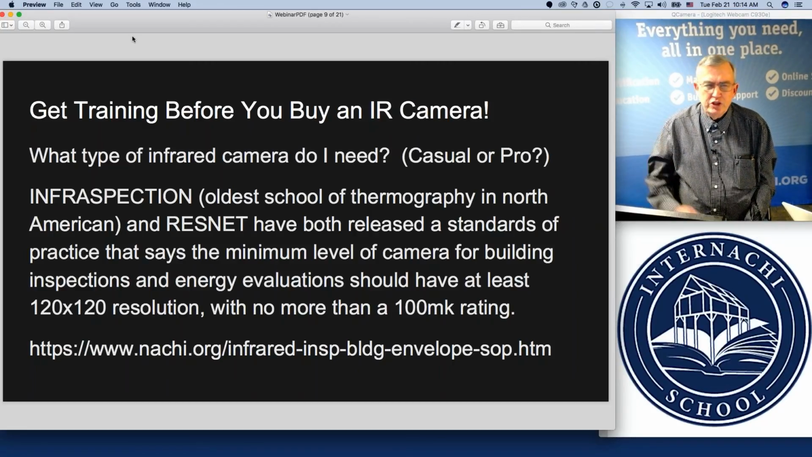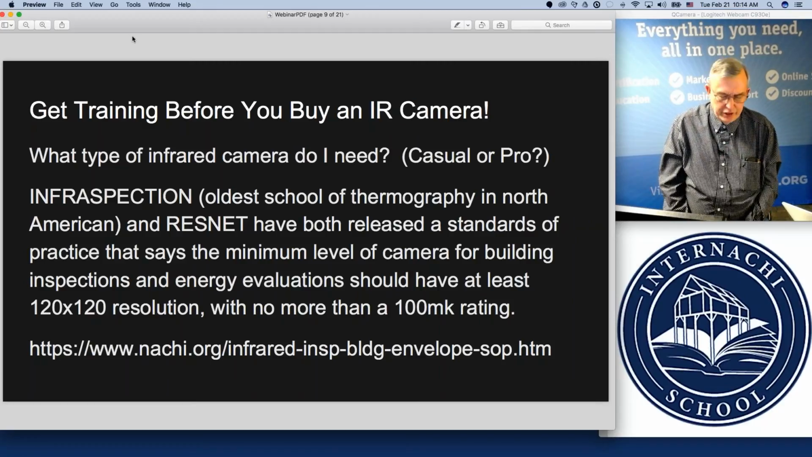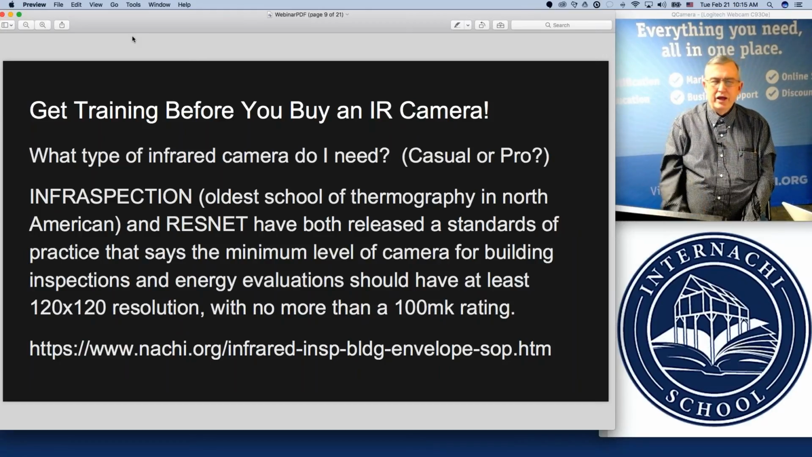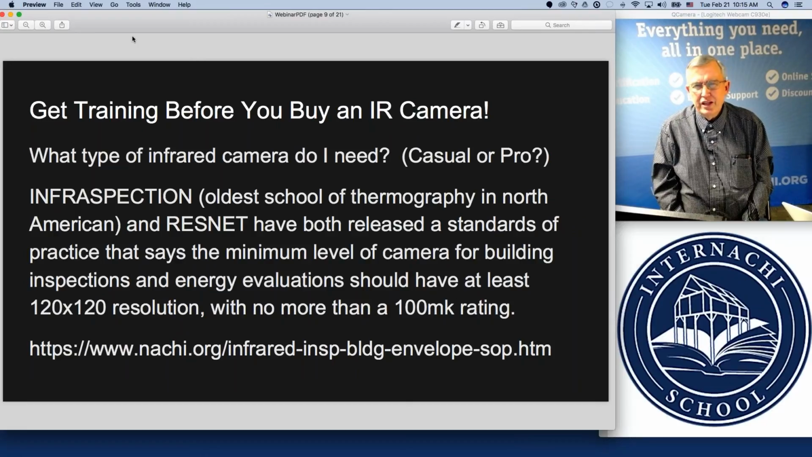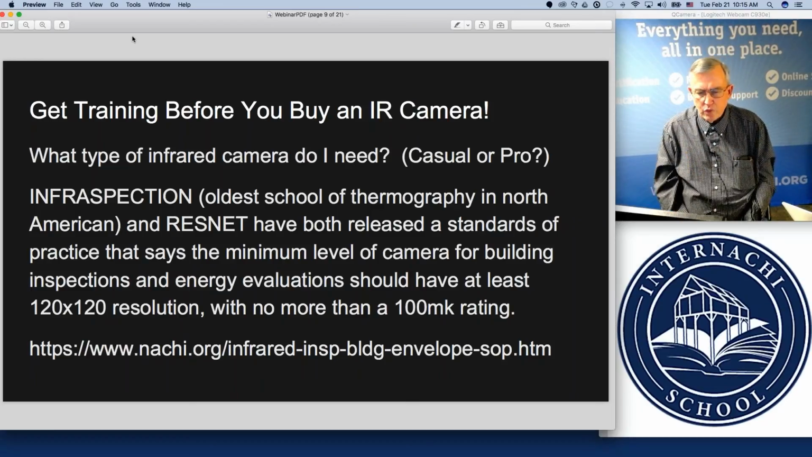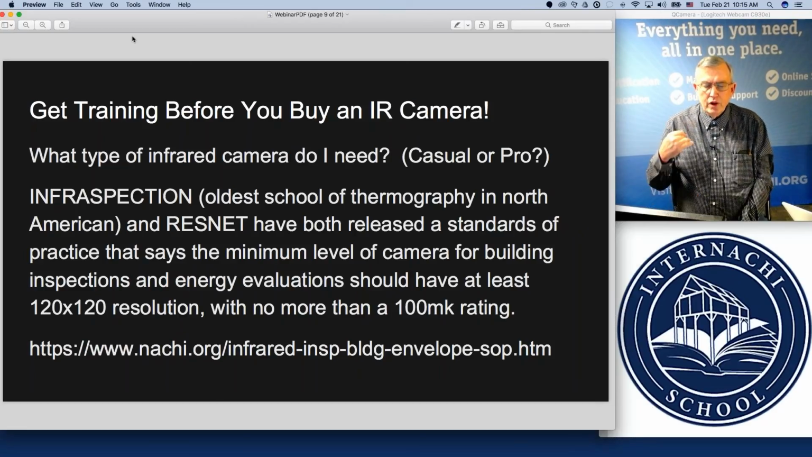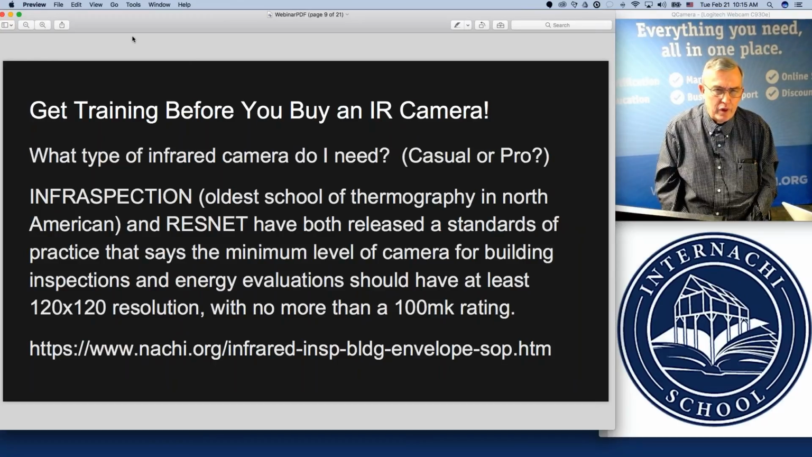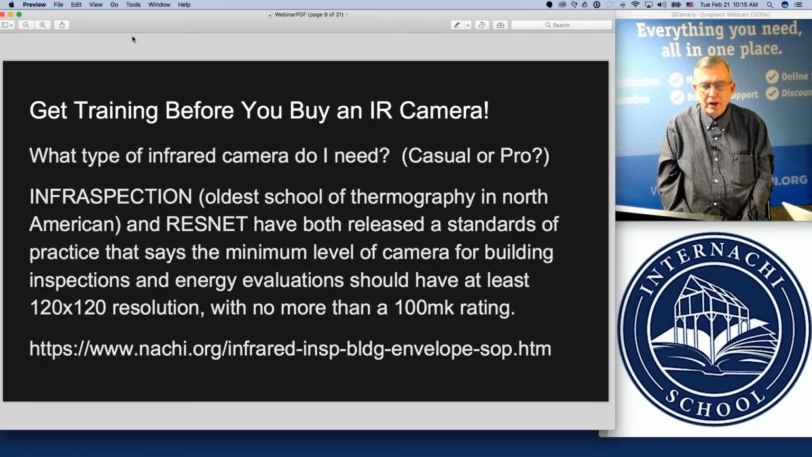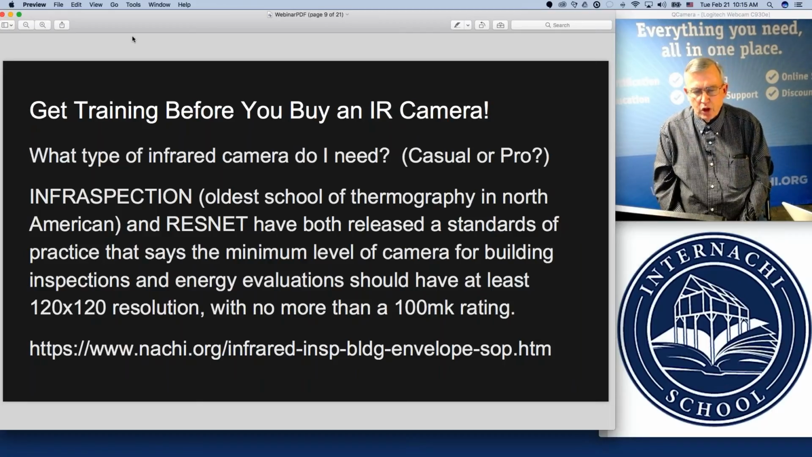Now, as soon as you go to the professional level and you tell your clients that you're a professional thermographer, their expectation level goes way, way up. And they want you to have a camera that is both dependable and reliable, giving results that they can really go to the bank with. So I suggest that if you plan on going to professional level with the infrared thermography, you get good training and that you buy a professional level camera.